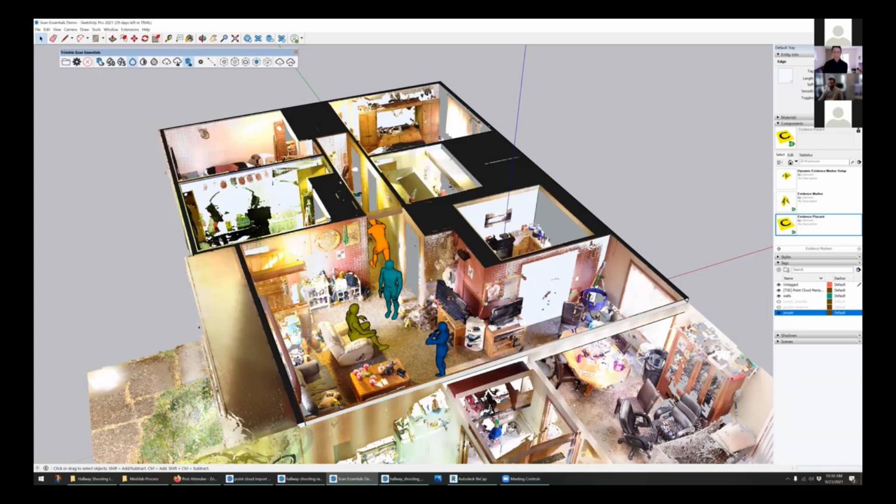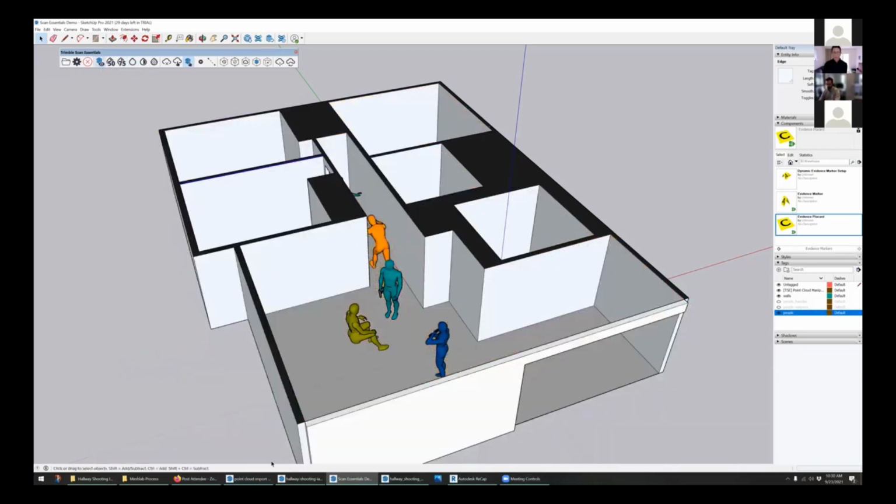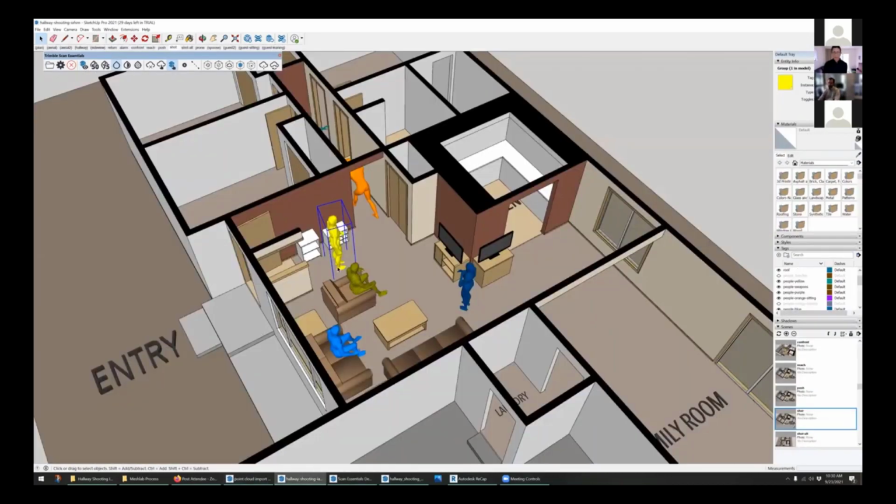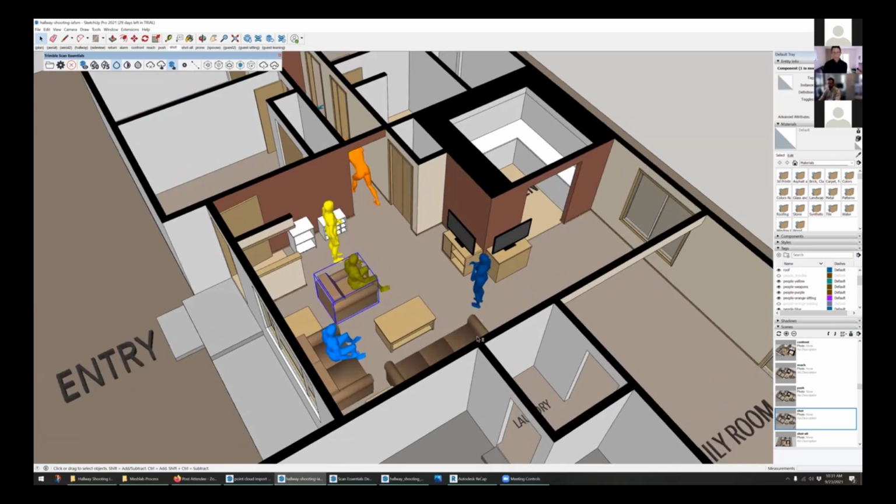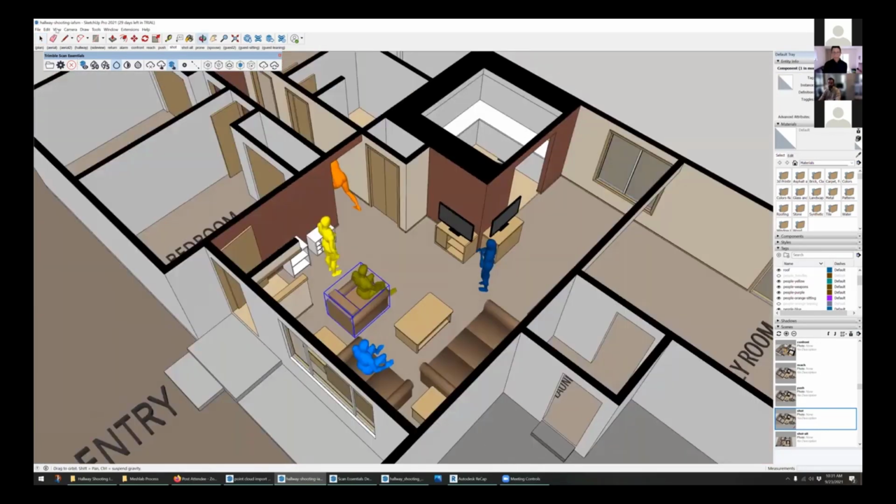Yeah, so I'm going to turn the point cloud off for a sec. And so this is the completely simplified. There's no point cloud here. We've used it as a reference and modeled in SketchUp all these pieces of furniture. And I can, in this case, just copy them into the other model.